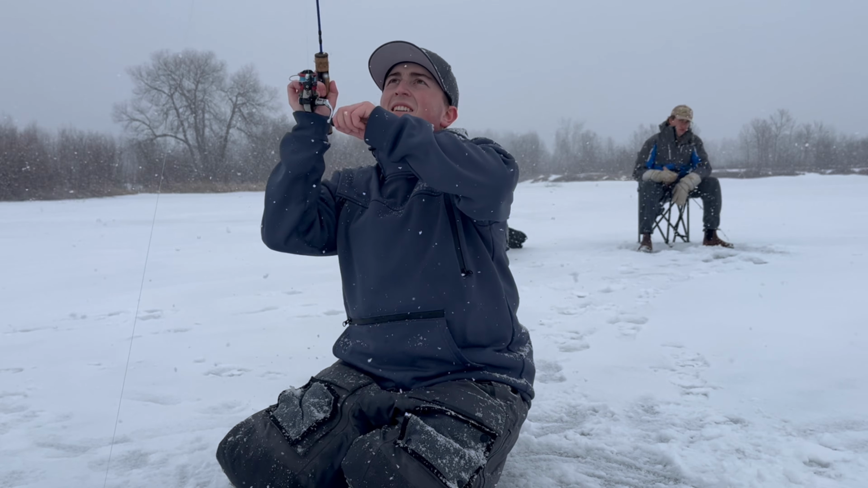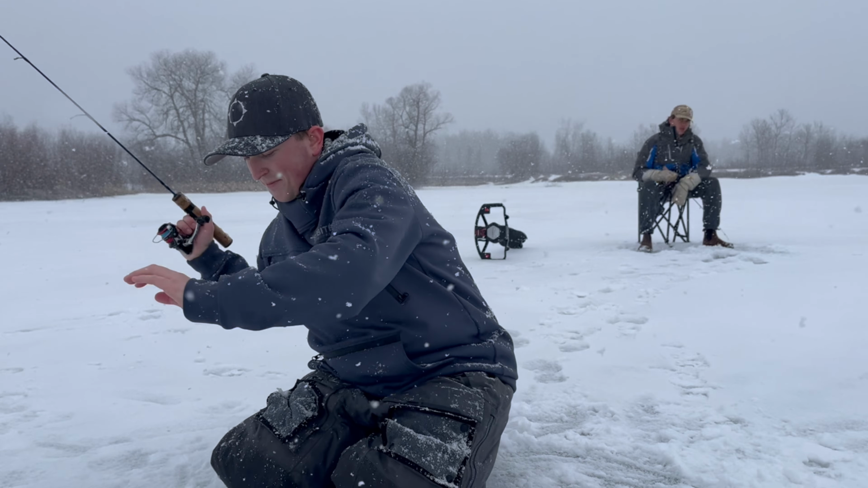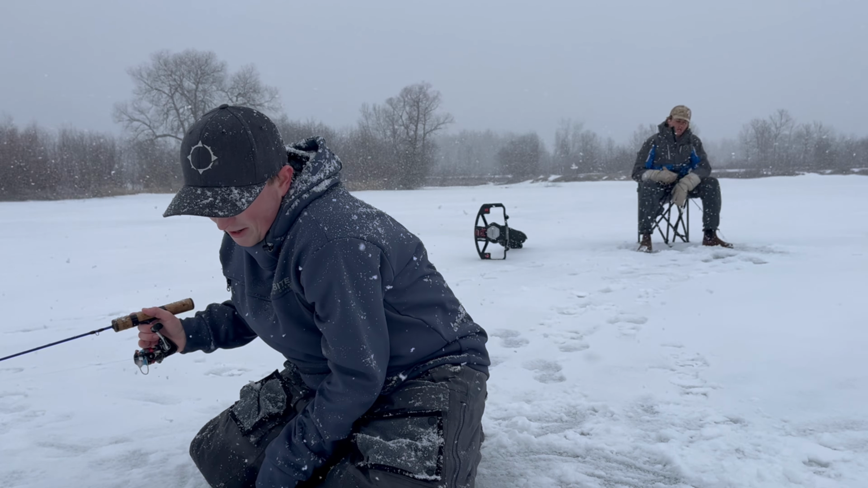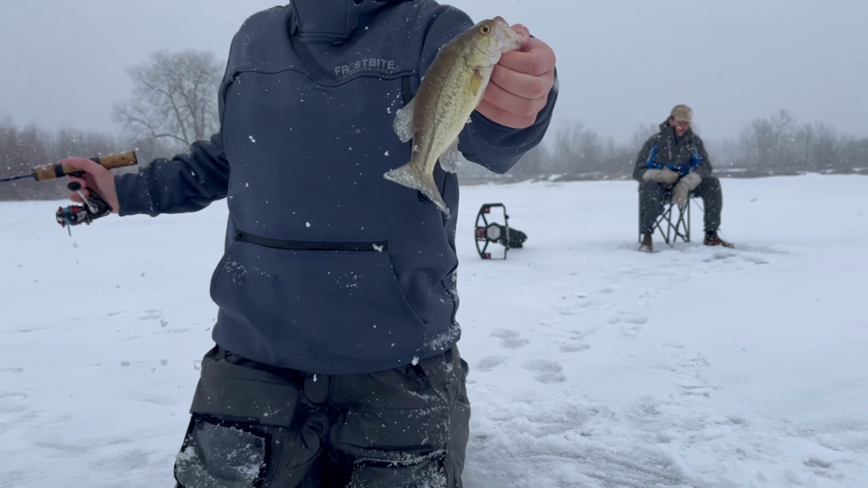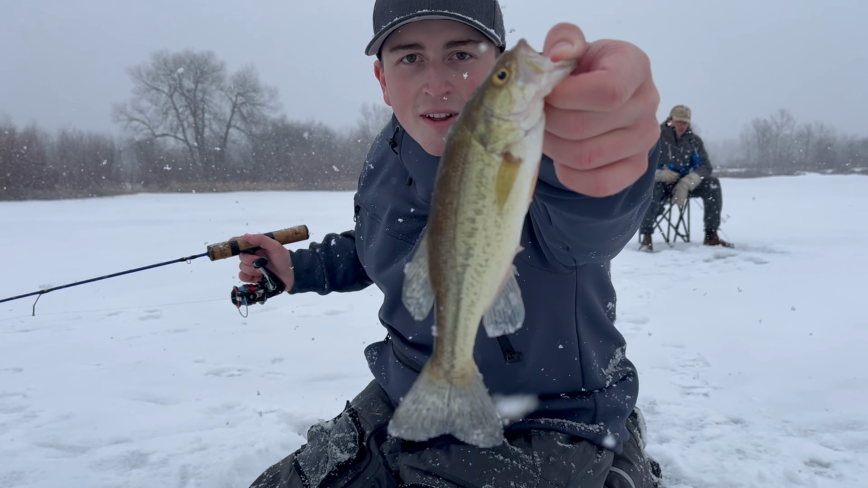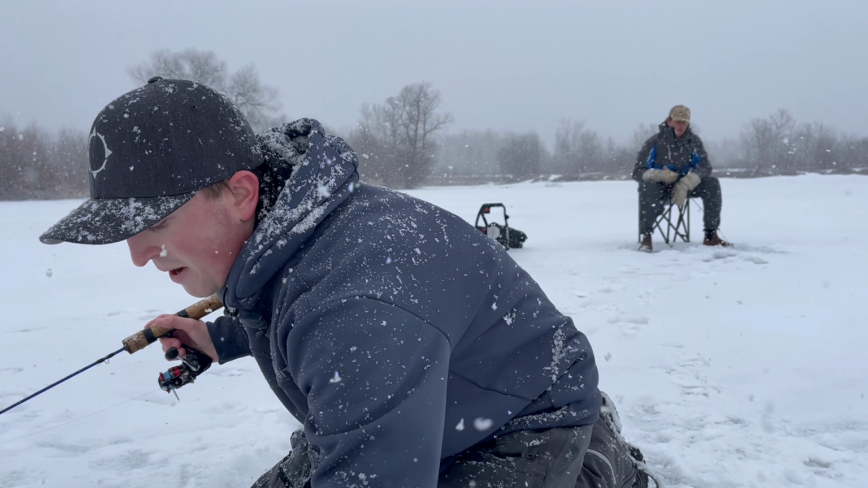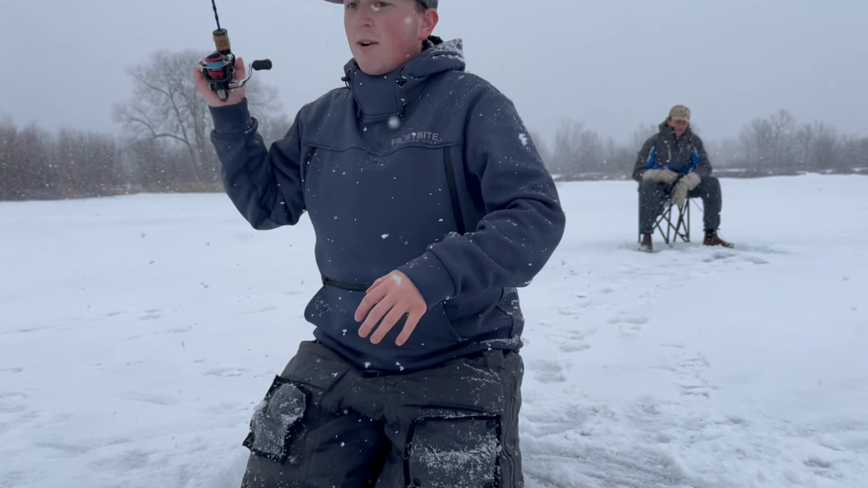Got one. Nice. Was it nice? Nope, largemouth. Little largemouth. Really? Little largie. Man, I told you I caught largies here. I know. Little one. Popped off as soon as he came out of the hole. Nice little largemouth bass. Get him right back. That's the next generation of largemouth in here.